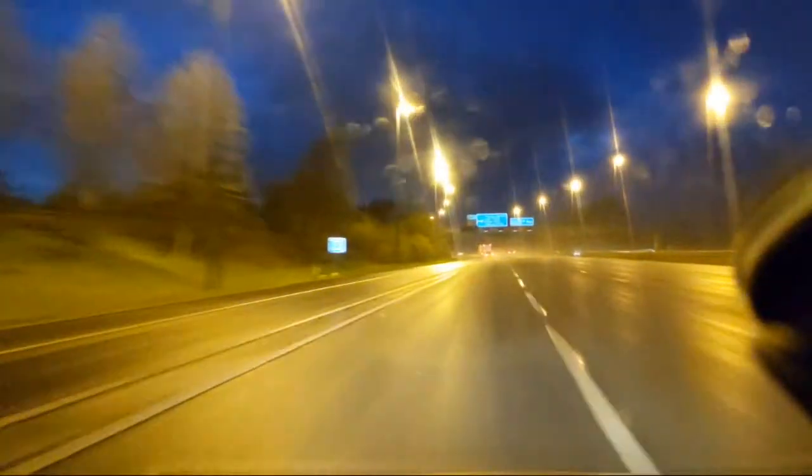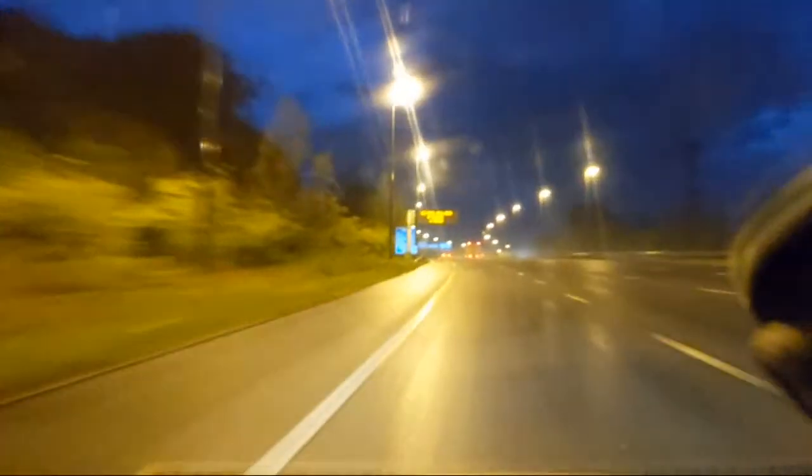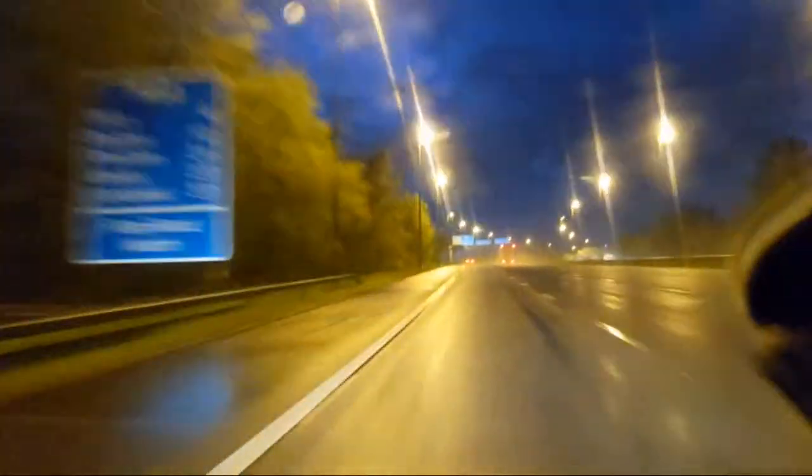So, now I want to go into the left lane, which will then give us another left lane, which will then swing us around the roundabout on the slip road thing, so we don't have to go round the roundabout. So we're still on the M61, we're still going anti-clockwise.